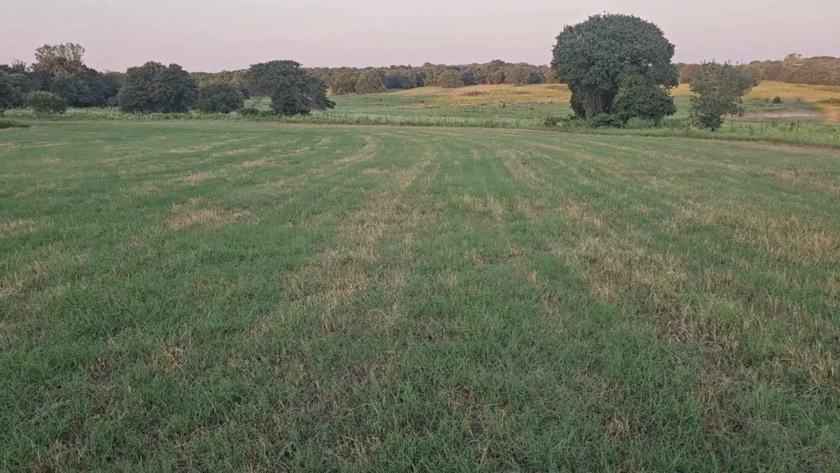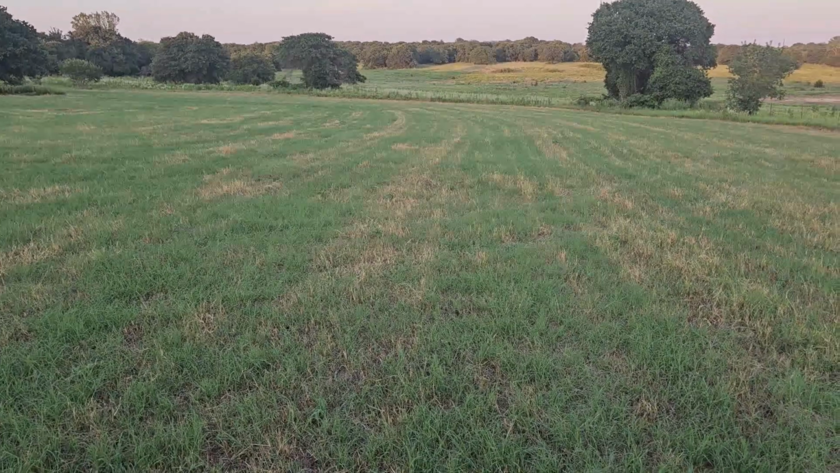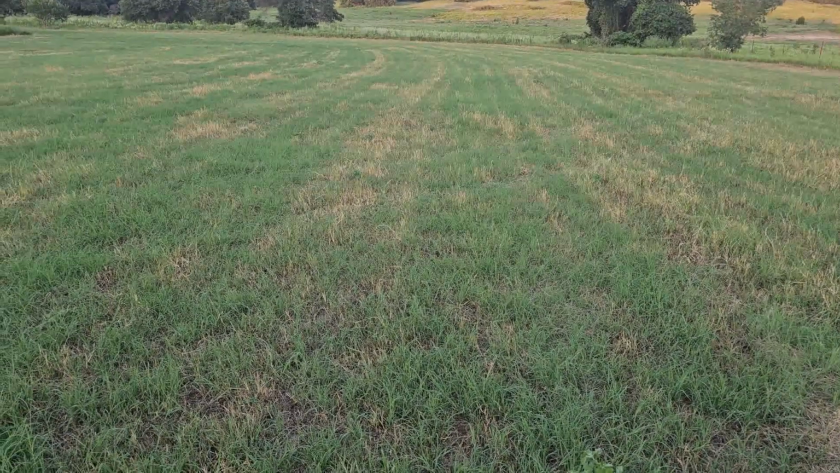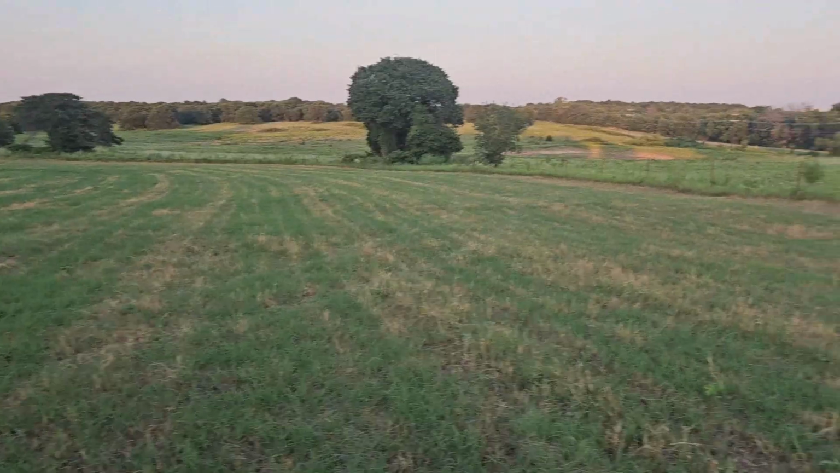For this hunt, I'm expecting the hogs to either come from the left where I measured that first tree at 250 yards, or they're going to be coming out of the far tree line there in the distance that I've seen them come out of previously. But I'm set up in this nice mowed field. I should be able to see them coming from a long way away.